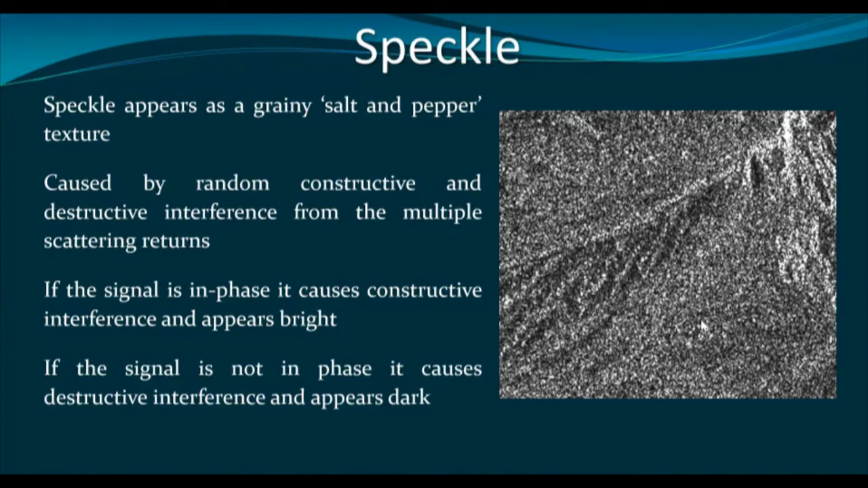Why does it occur? It occurs because of the constructive and destructive interference from multiple scattering returns. Multiple scattering means, as I told you, that when the beam hits the target, the beam is split into several beams, and these several beams are then received by the antenna.